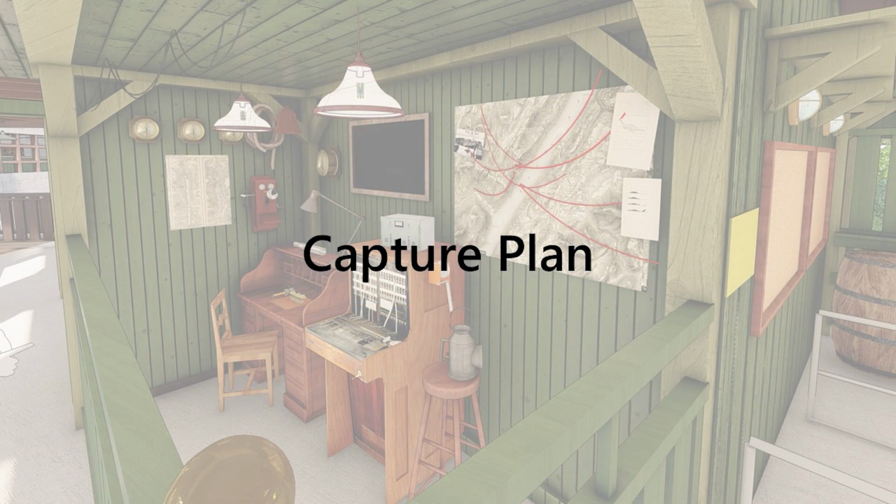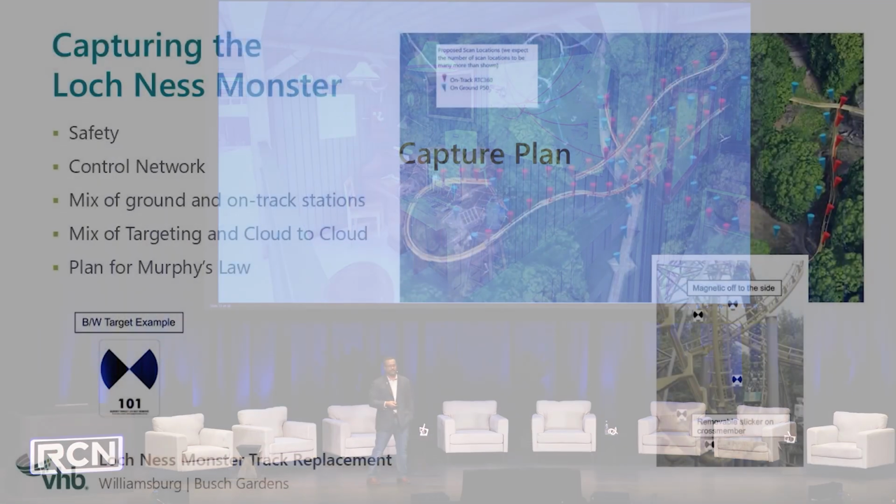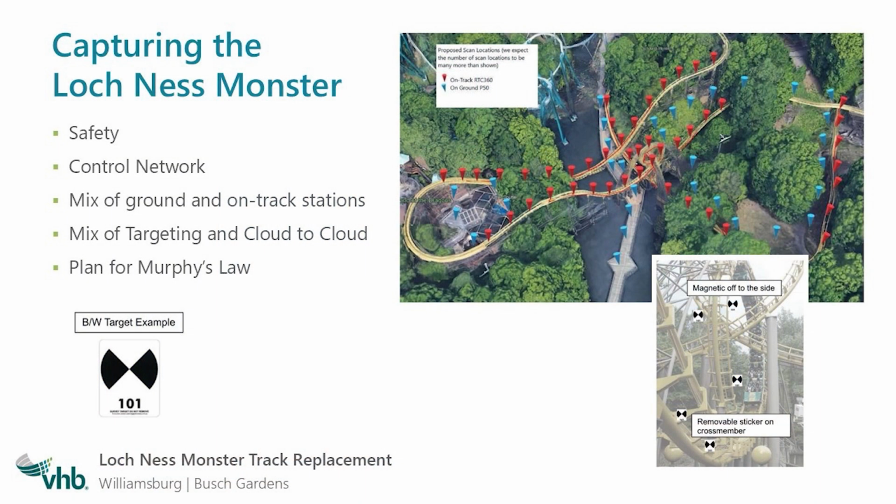So that was priority one, is safety. Now we've plotted where Nessie is. We have a good idea. It's time to go after her. So this was our plan.